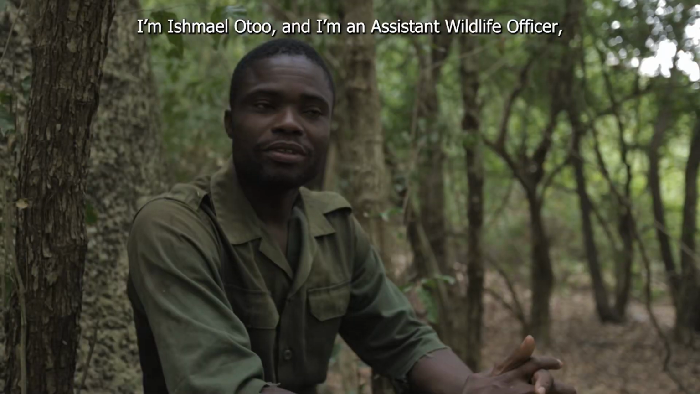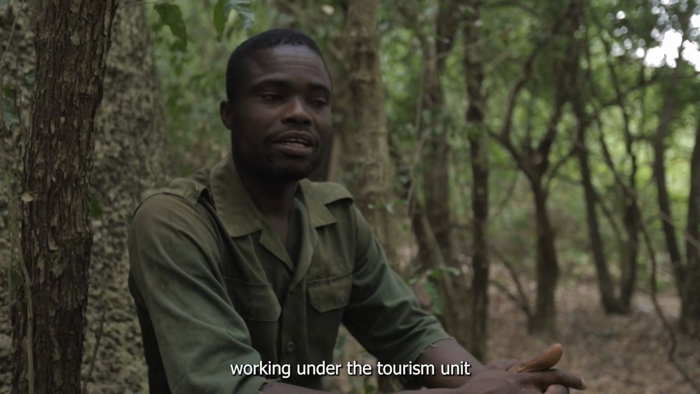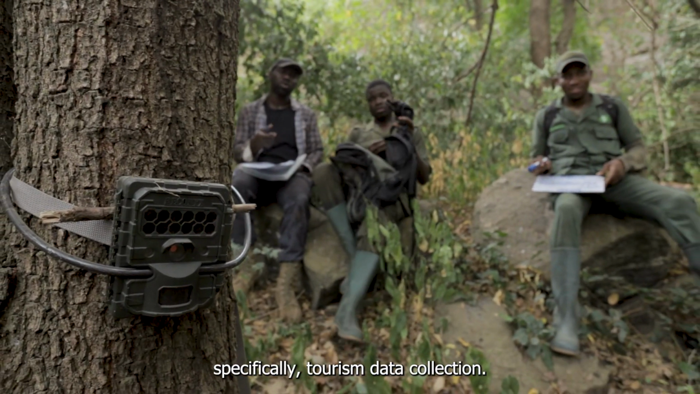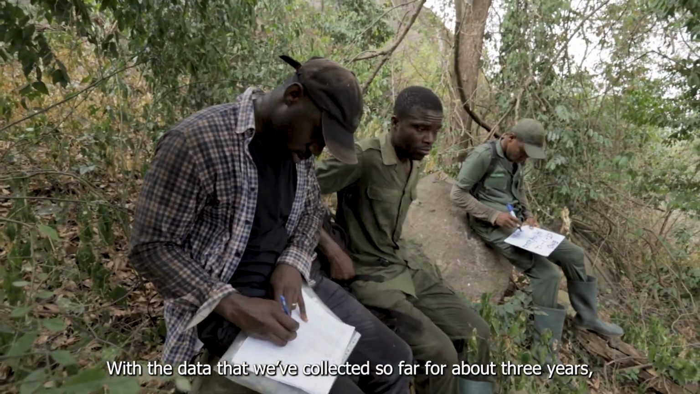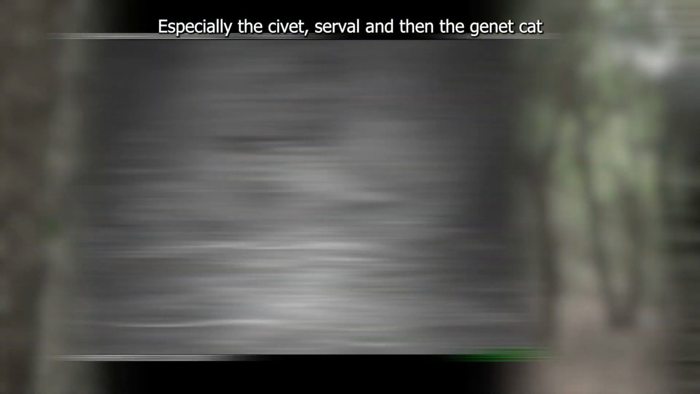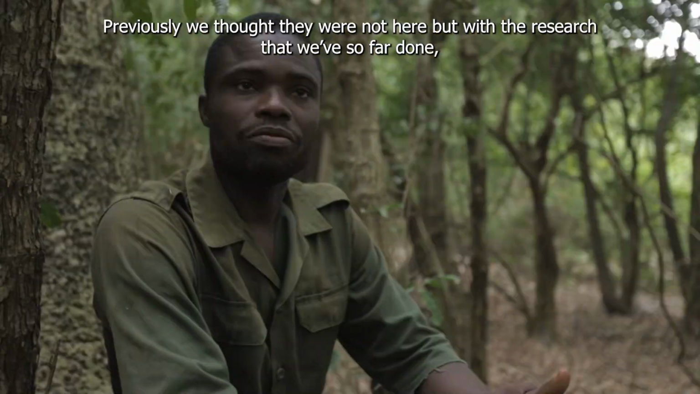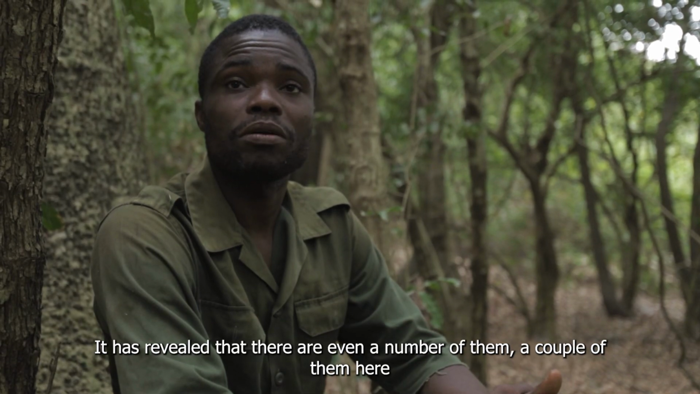I'm Ishmael Otu, and I'm Assistant Wildlife Officer working under the Tourism Unit, specifically with tourism data collection. With the data that we have collected for about 3 years, the research has unearthed various species of animals, especially the civet and the genet cats. Previously, we thought they were not here, but the research has revealed that there are even a number of them here.